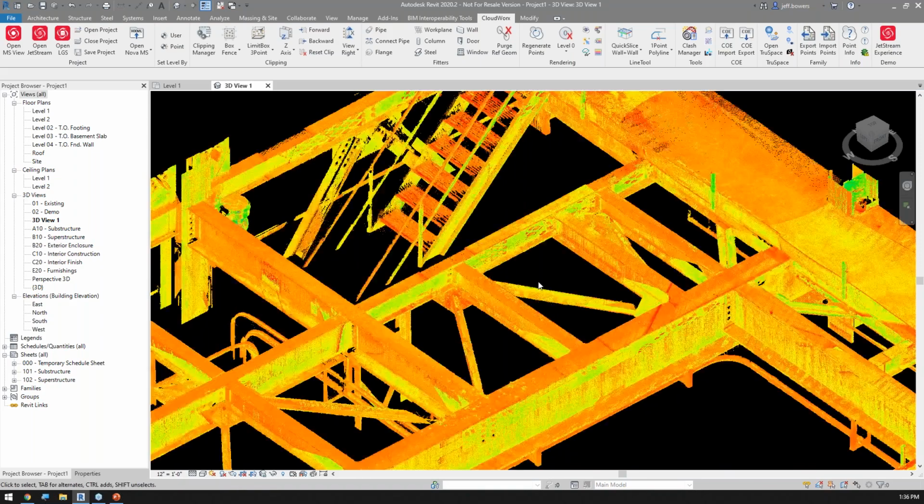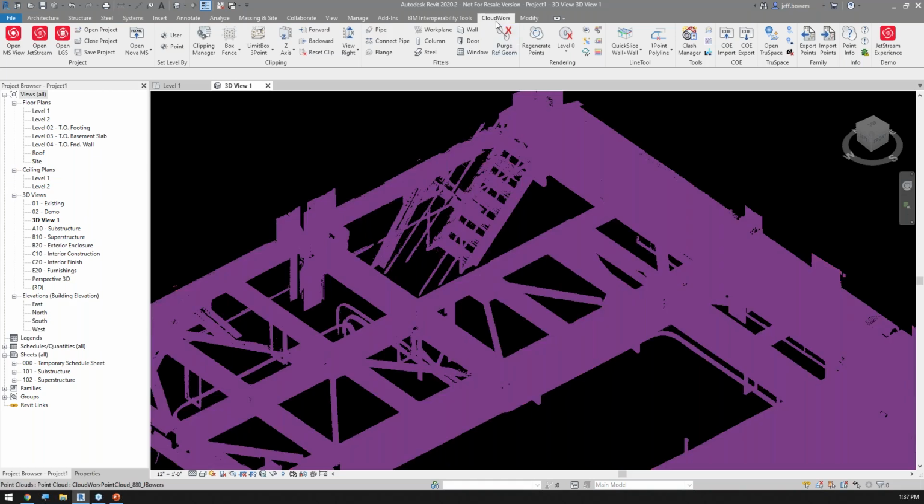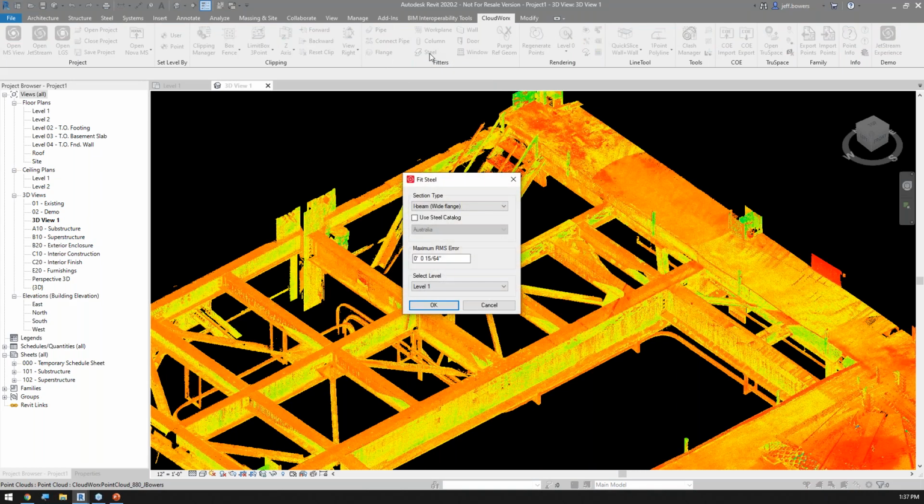So you'll see that this is a huge structural element. There's a bunch of structural members in this particular model. I am going to go back to the CloudWorks tab. On the fitters panel, you're going to see steel. When I use this steel, we have quite a few different elements that we can create. We can create I-beams. I can create T's. I can create tubular, channel, and angle. I am going to create, just real quick on the fly, some I-beams.